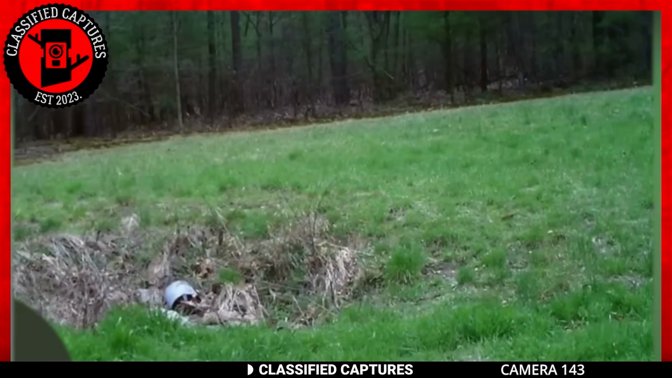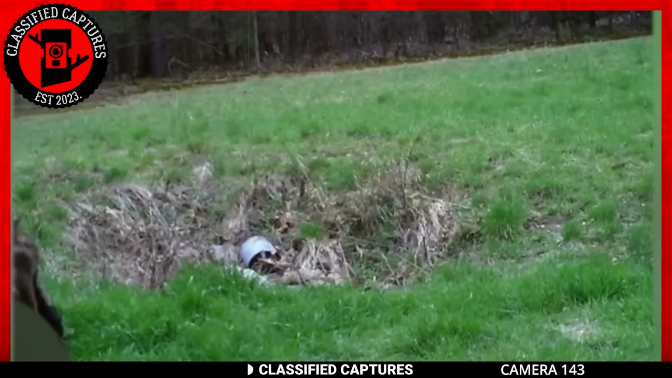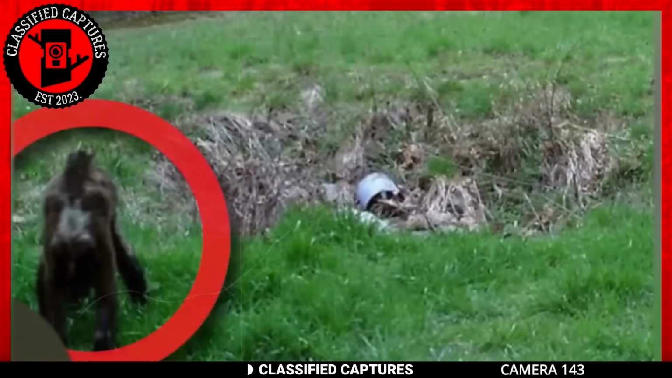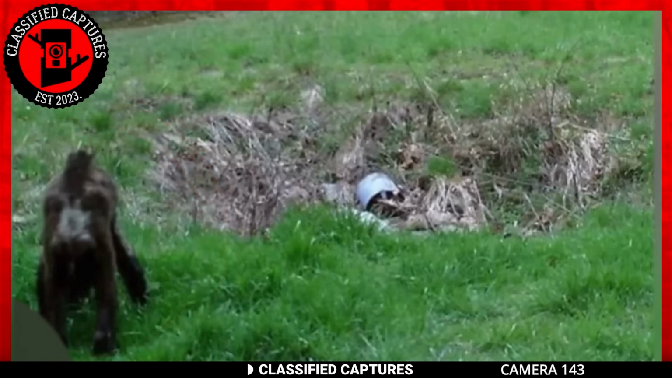Alright folks, get ready for another mystery that'll leave you scratching your heads. We've got some intriguing footage capturing a furry creature standing in a field. Now, this one is a tough nut to crack. Let's dive in and see if we can unravel the enigma. At first glance, it's challenging to determine what creature we're dealing with here.